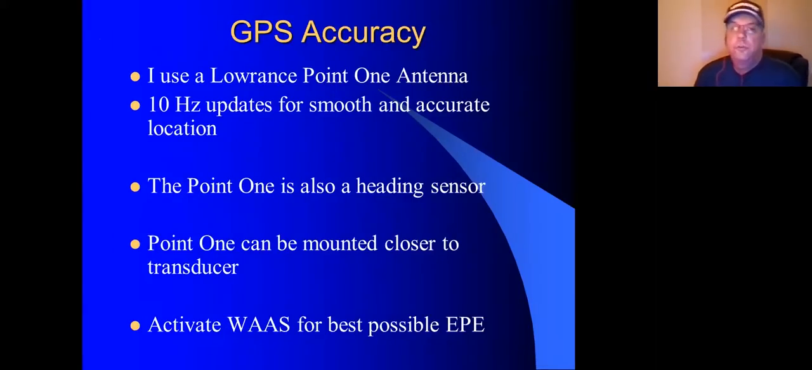So I use a Lowrance Point-1 antenna. Two reasons. One is it's going to give me basically 10 hits of data a second, which is going to give me better GPS data. Plus, I like the fact that it has a heading sensor. The other reason I use it is I can put the actual antenna as close to my transducer as I can.